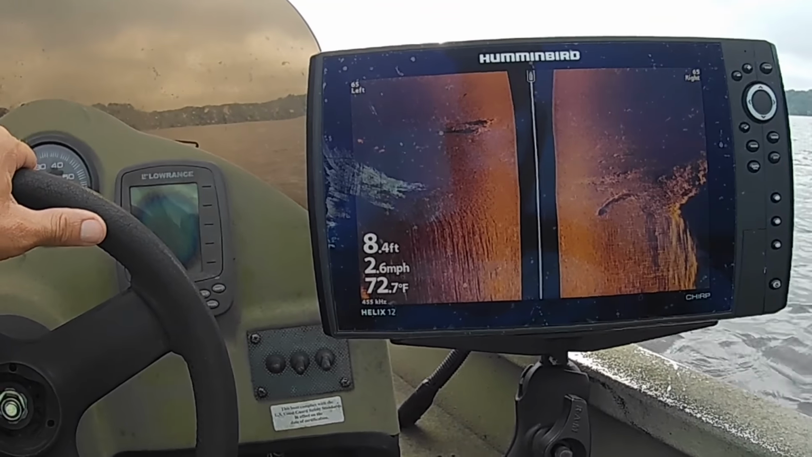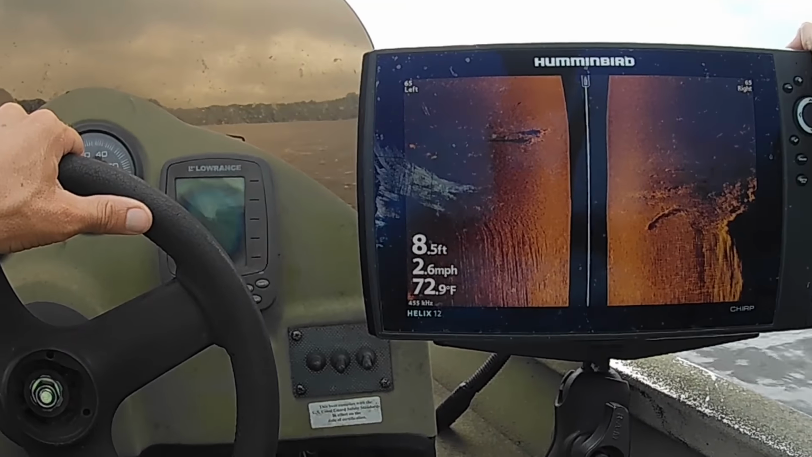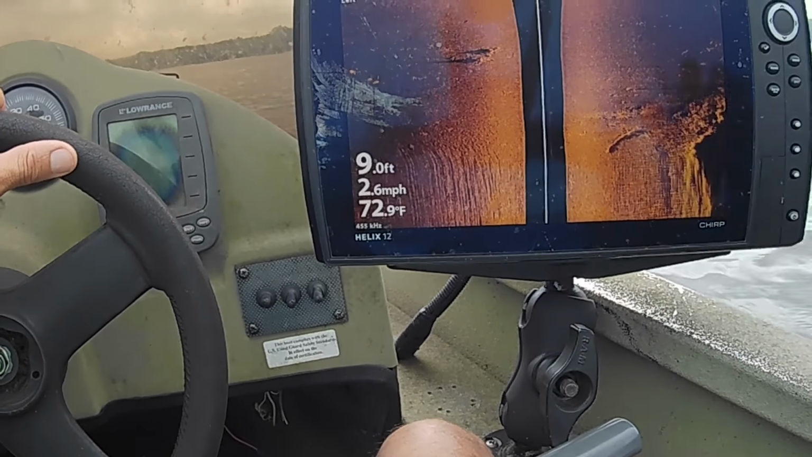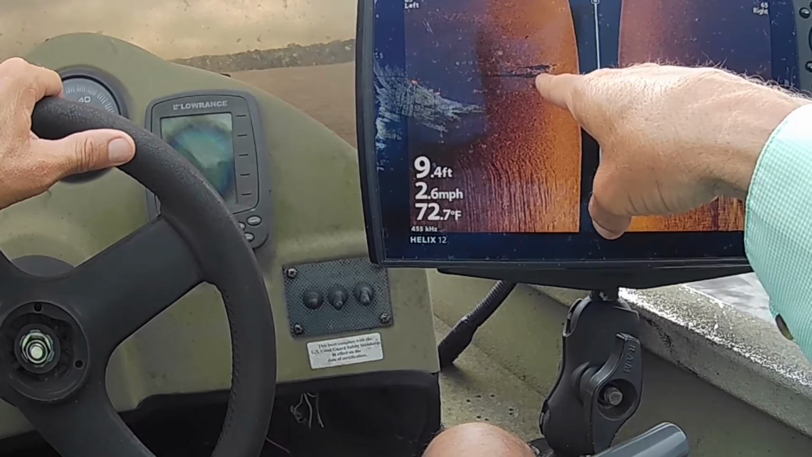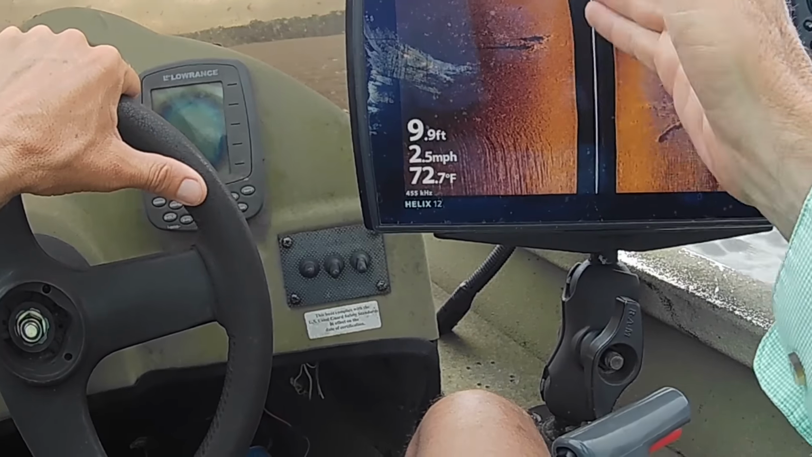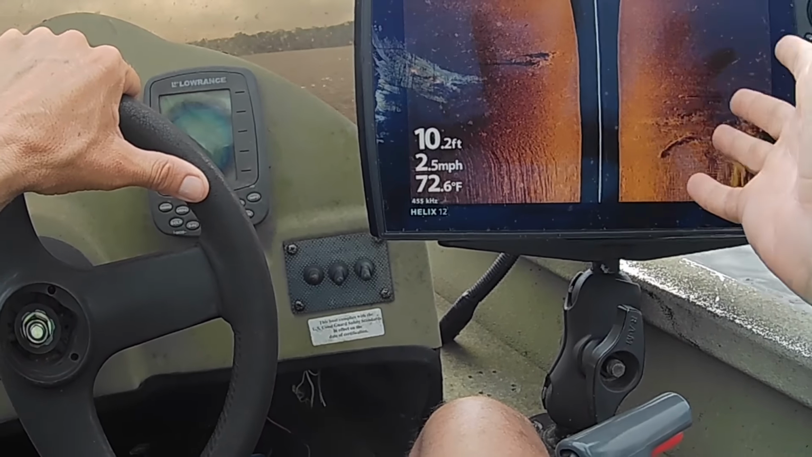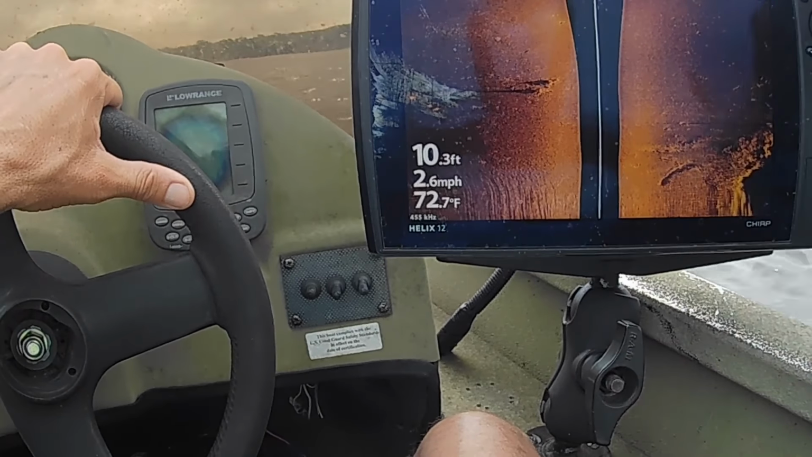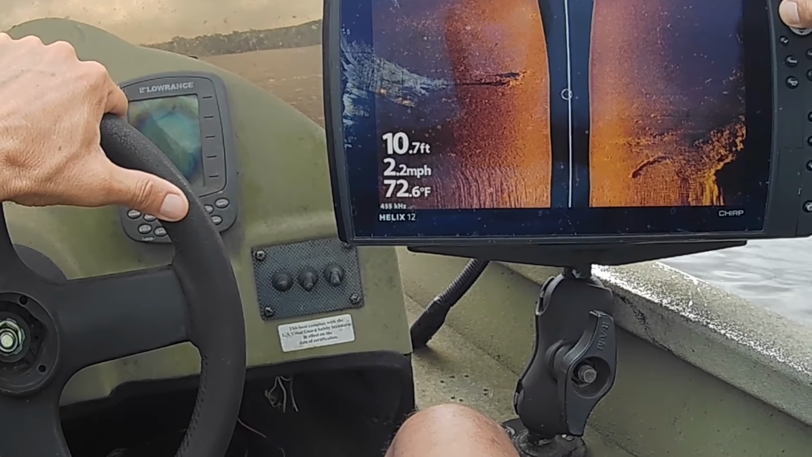Hey guys, today what I'm doing is I'm going to idle around and use my side imaging to try to locate some brush. Like right here, you see some brush. I'm going to try to locate brush, stumps, brush piles, laydowns, rocks, anything like that. And at the beginning I'm going to go ahead and mark this.